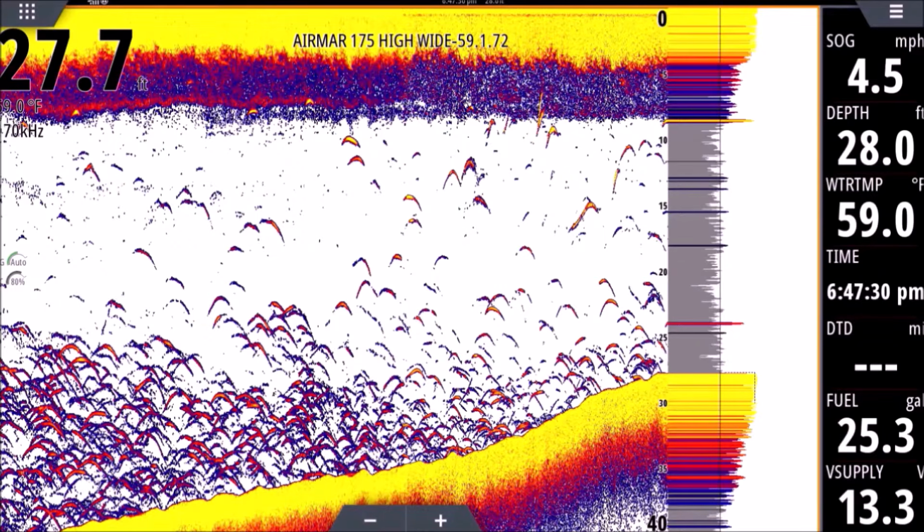Now, on the very bottom of the screen, you're going to see a very hard yellow bar. That is our bottom. That's just the bottom of the water right there. That's the bottom of the lake, river, ocean, whatever you see. That's the hard bottom. Now, there are different palettes in your fish finder. A palette is just an assortment of colors you choose. This is one of my favorite palettes. It's just easier to see for me. It's a Lowrance color. It's one of the older colors, and it's here with the Simrad as well.